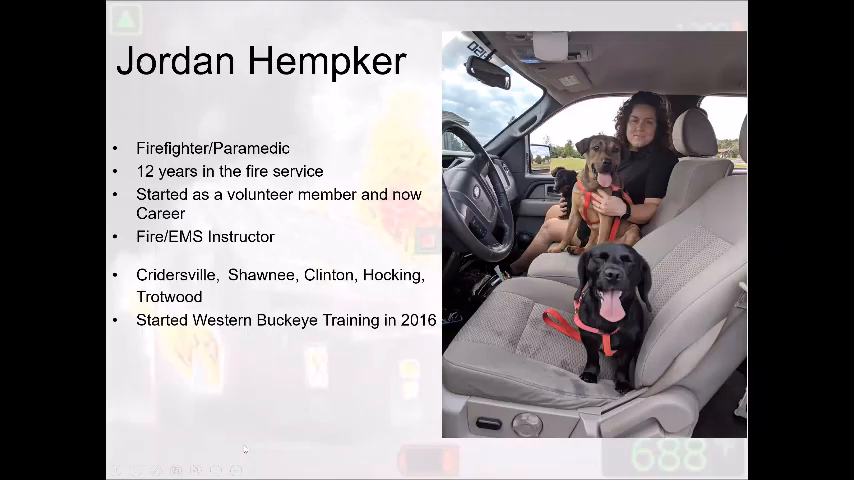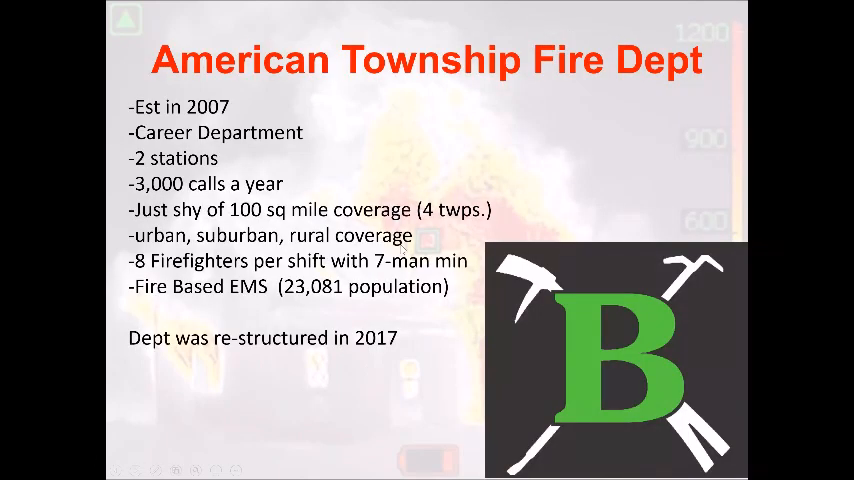My name is Jordan Hemker. If you don't know who I am, I work for American Township Fire Department, which butts up to the city of Lima here in Allen County. This is my wife, Brittany, and our 3 dogs. Been in the fire service going on 13 years now. Been kind of all over Ohio in the fire service, so I've got a little bit of a background in working in some cities, out in the country, and in the suburban setting as well. And like I said, I started Western Buckeye Training in 2016. I'm on B shift at American Township.